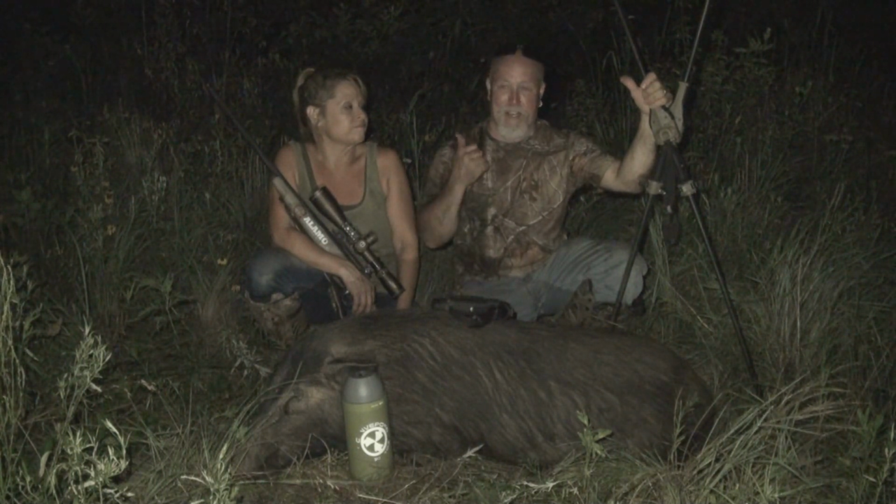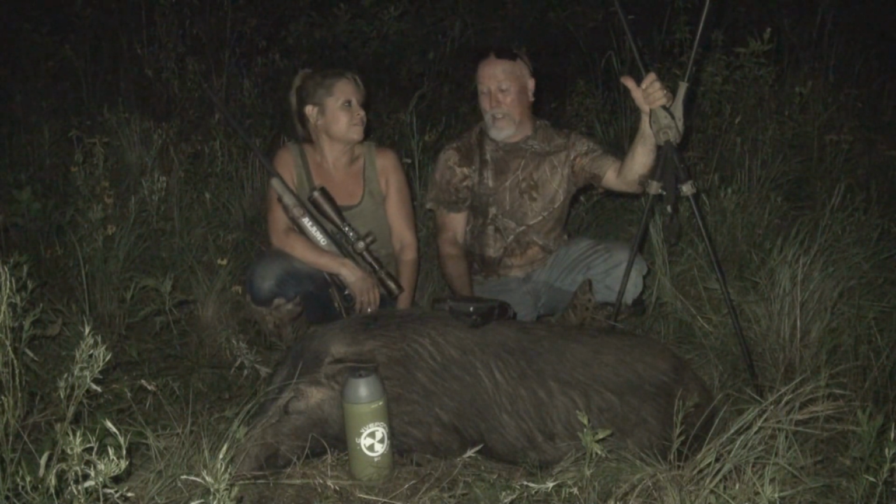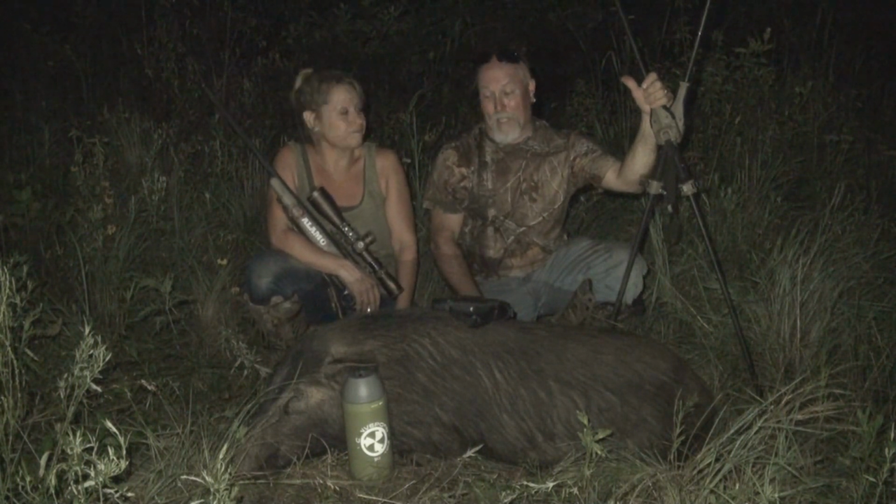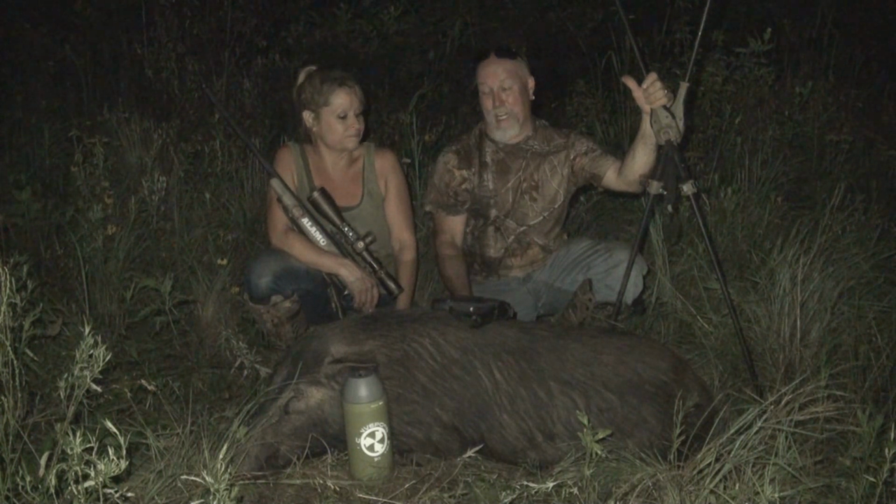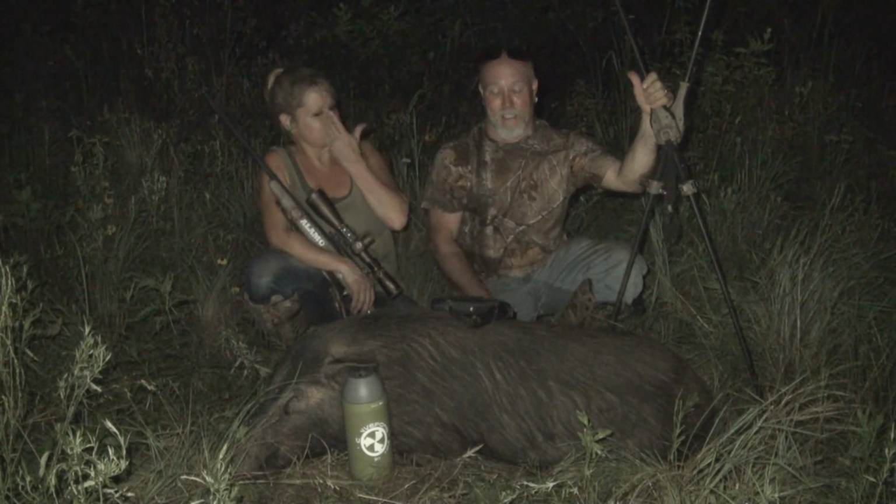Two hogs came up out of the thicket, and Michelle shot this one at 10-12 yards at the most. Yeah. And she is a big old sow. She was coming hard when she came in, and she ran down in there, and we saw right about where she ran into the thicket.